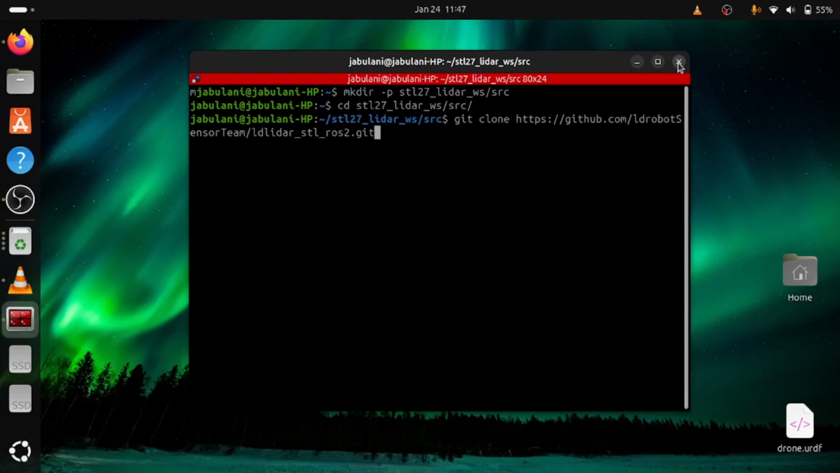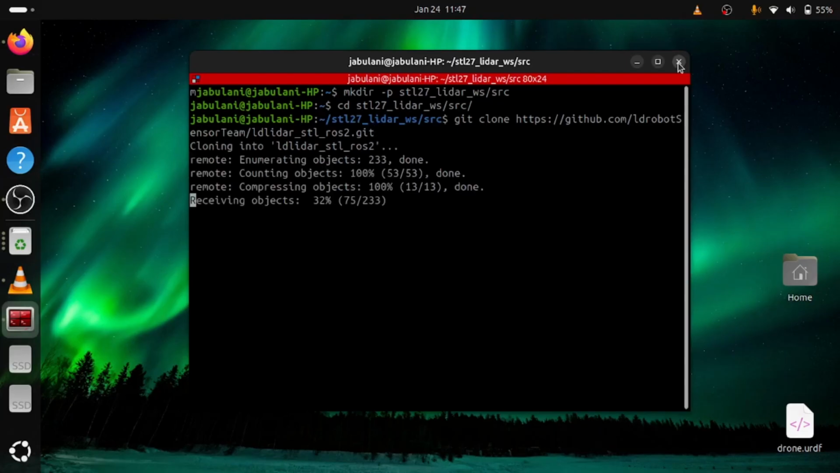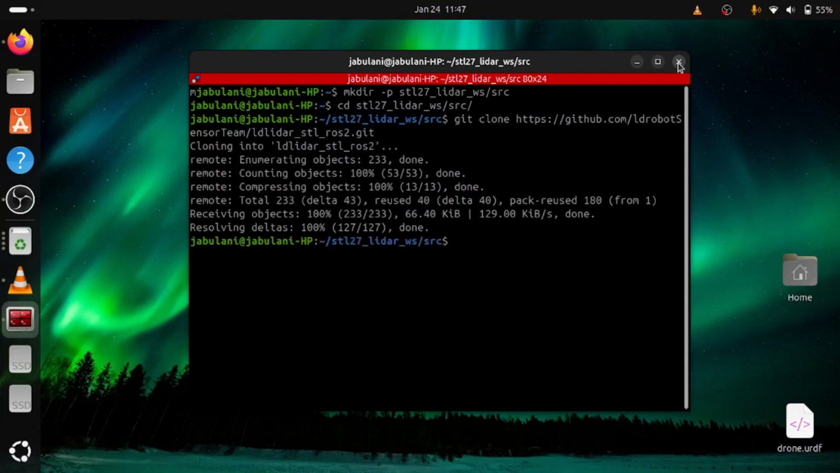This will depend on the strength of your internet connectivity. I'm cloning into the LD LiDAR STL ROS2 and done, which means my internet connectivity is a bit fast. So let's move on to the second step.